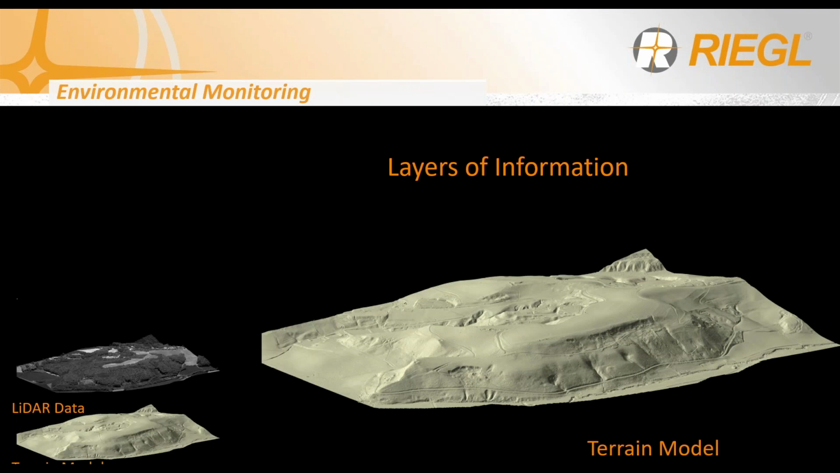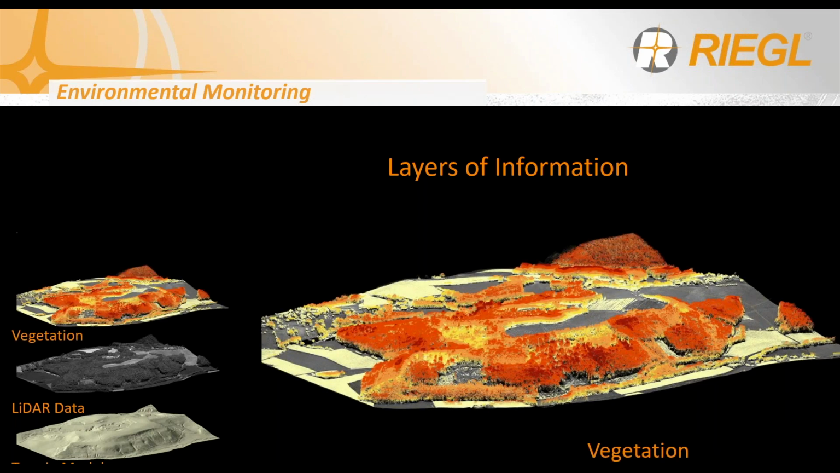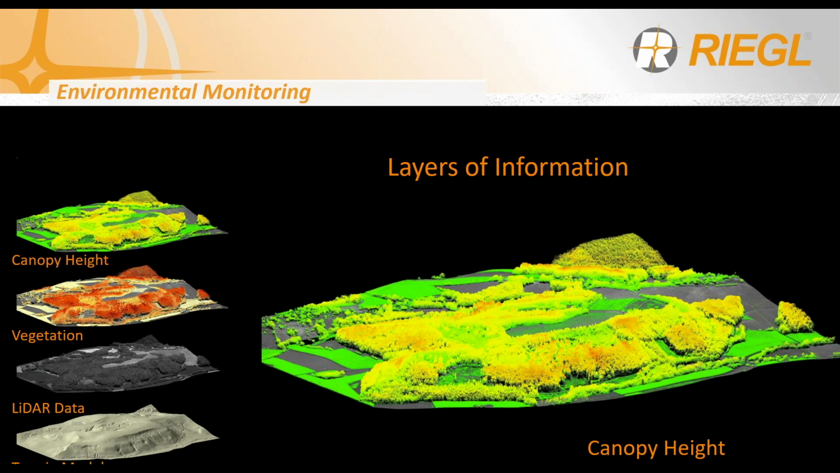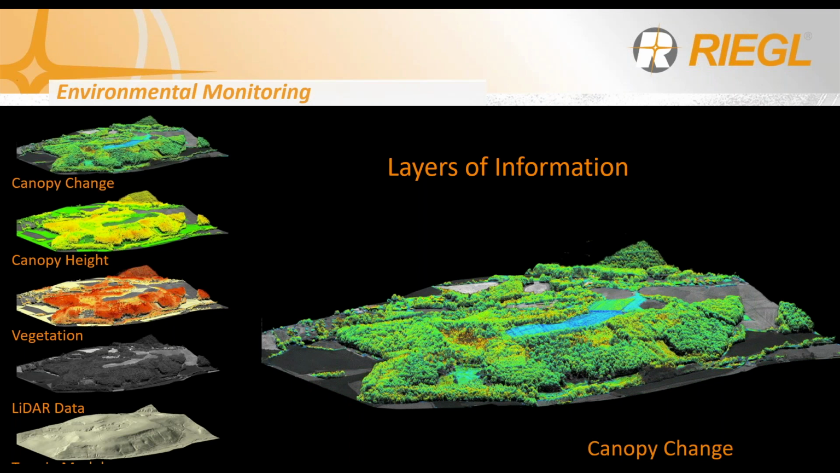And through the third-party software, you're able to create your digital terrain model. You're able to isolate the vegetation. You're able to measure the tree canopy height. And with continual monitoring and mapping, you're able to detect the tree canopy change as well. This is just one example of what you can do with RIEGL LiDAR.